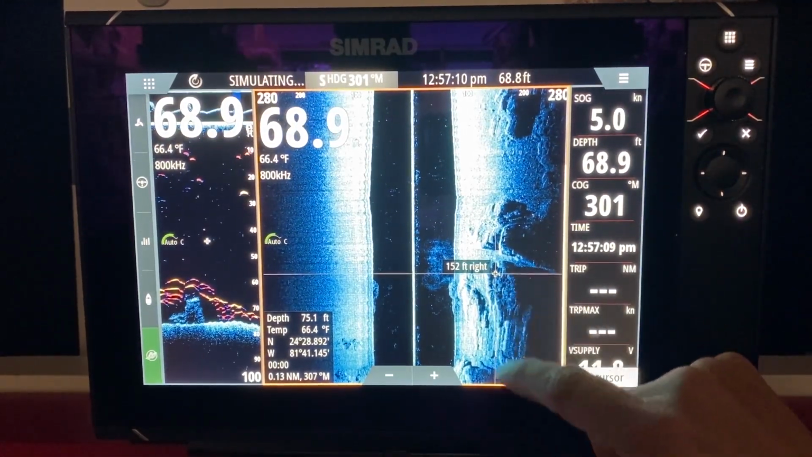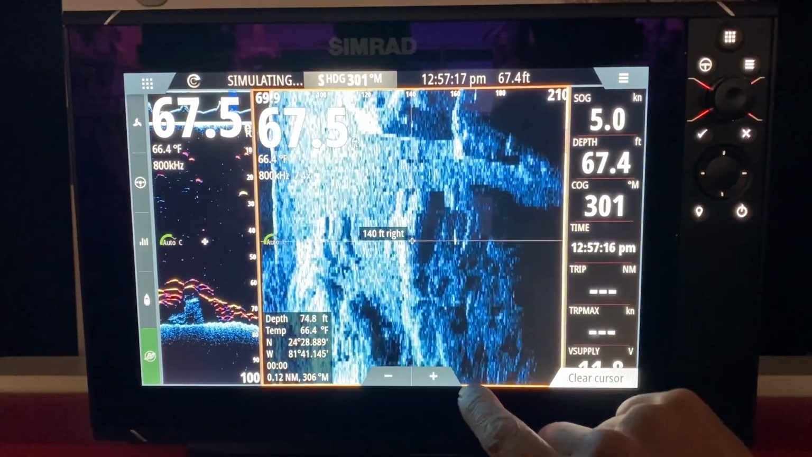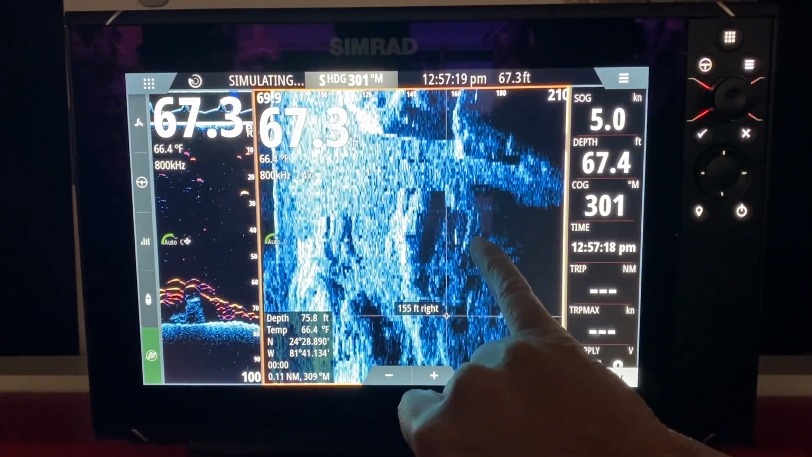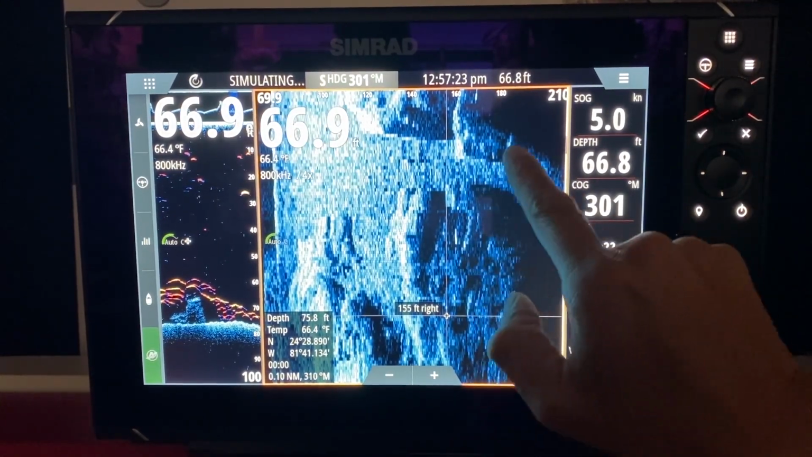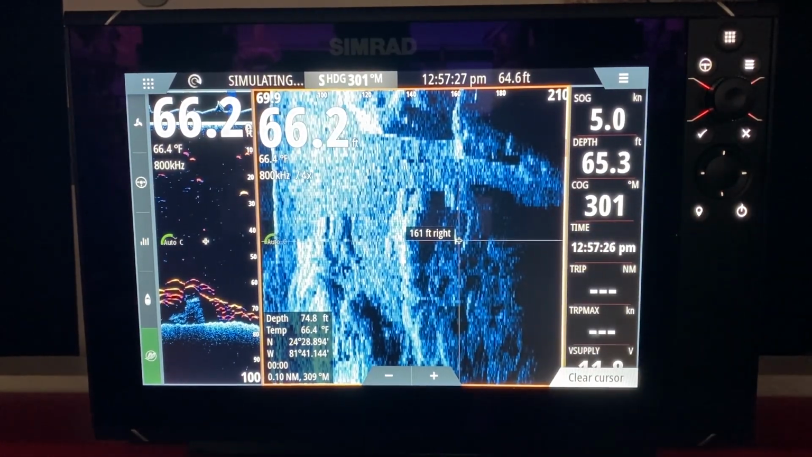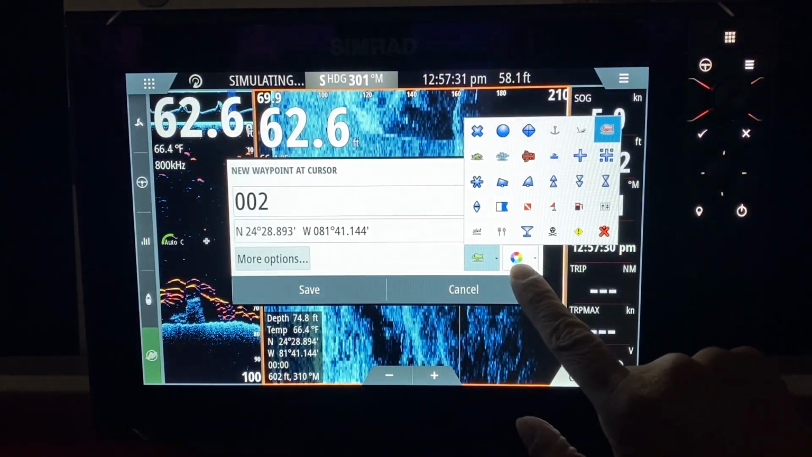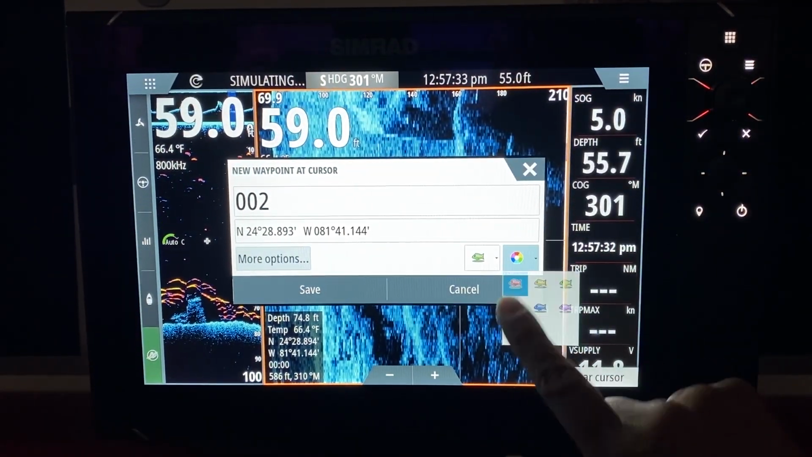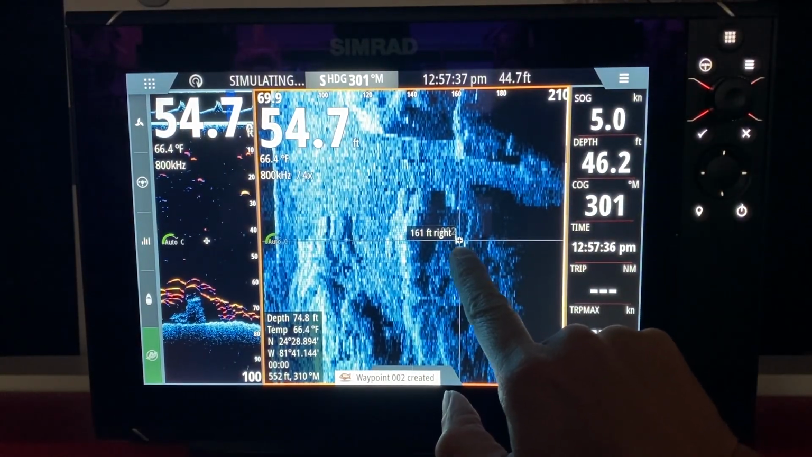we have some fish here. We're going to zoom in. I'm going to move the cursor. There's a fish there, there's a fish there, there's a fish there. We're marking the white air pockets of the air bladder. We're going to mark this fish right here. We hit the check mark button. We save it as a red fish. And we save it. There's a red fish right here that we just saved.